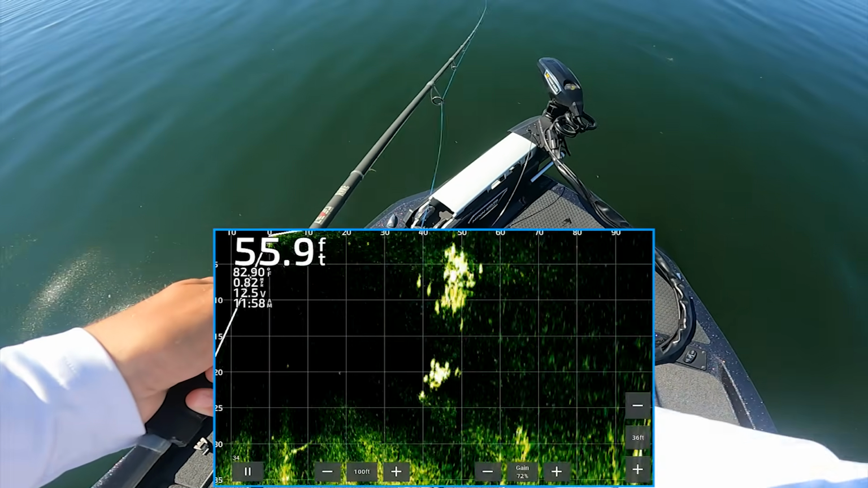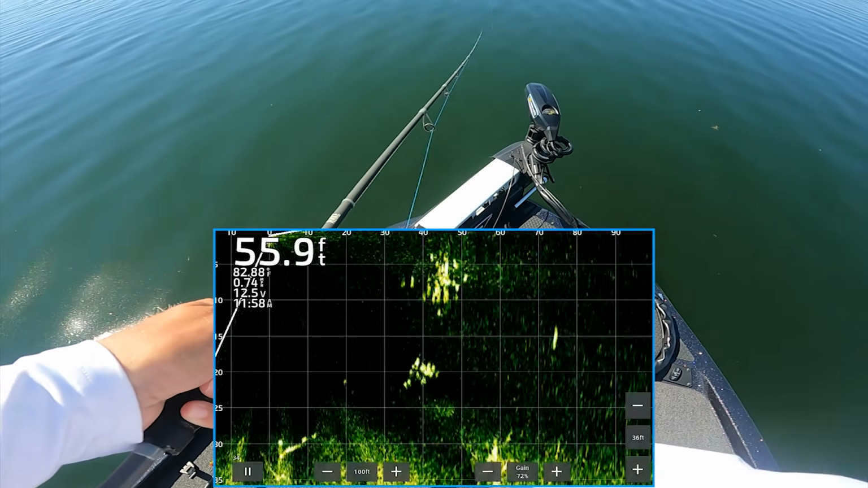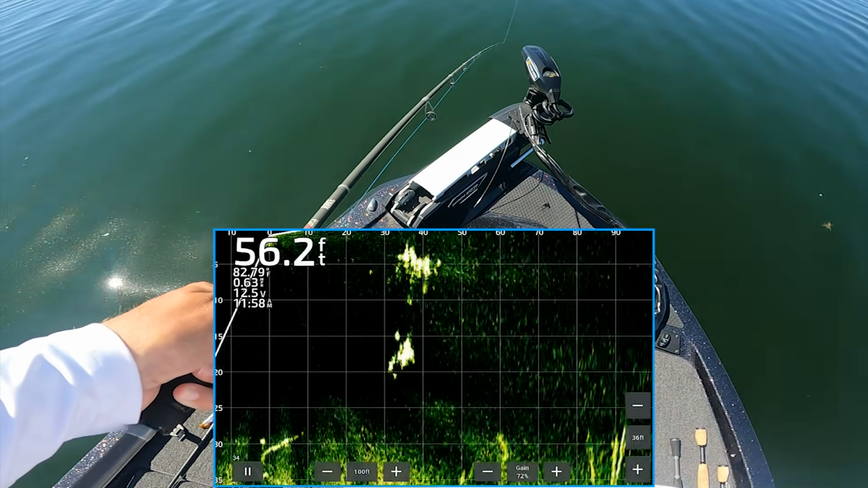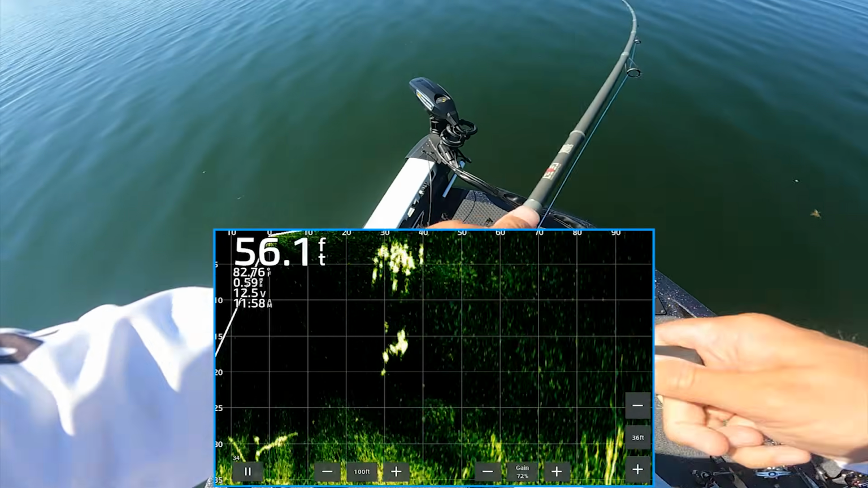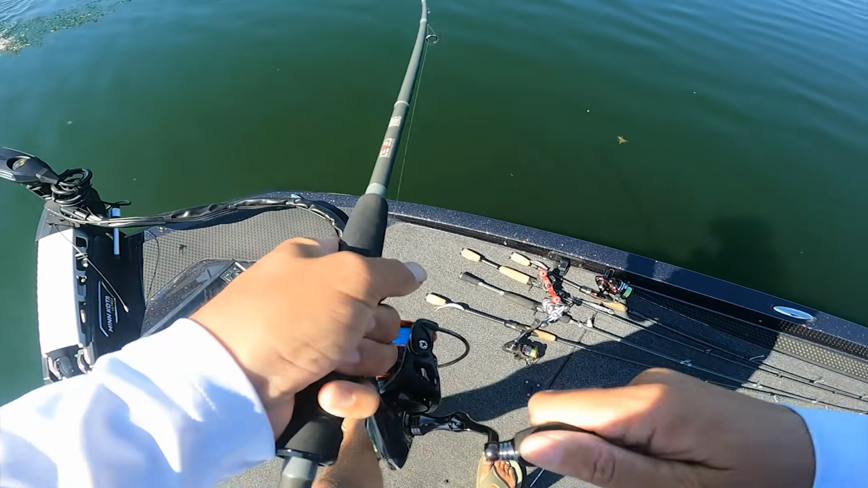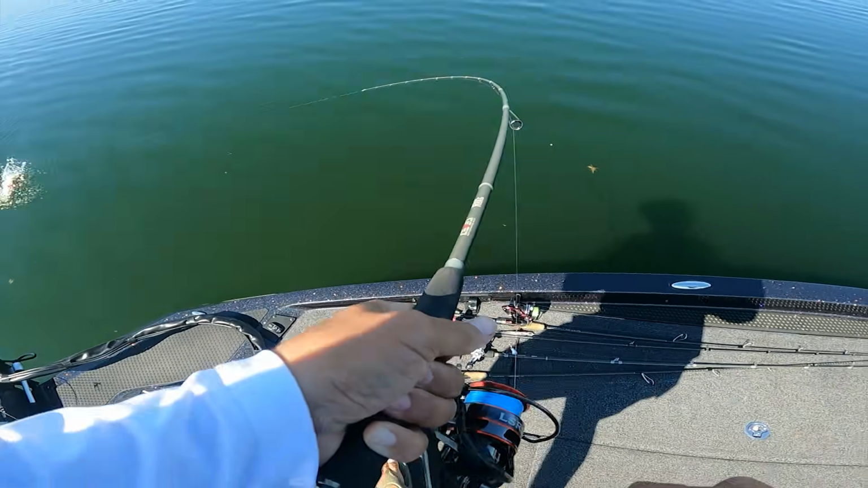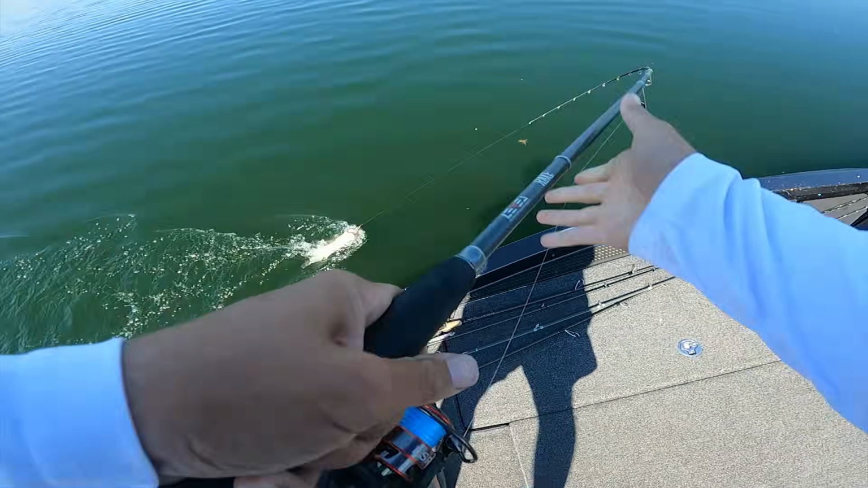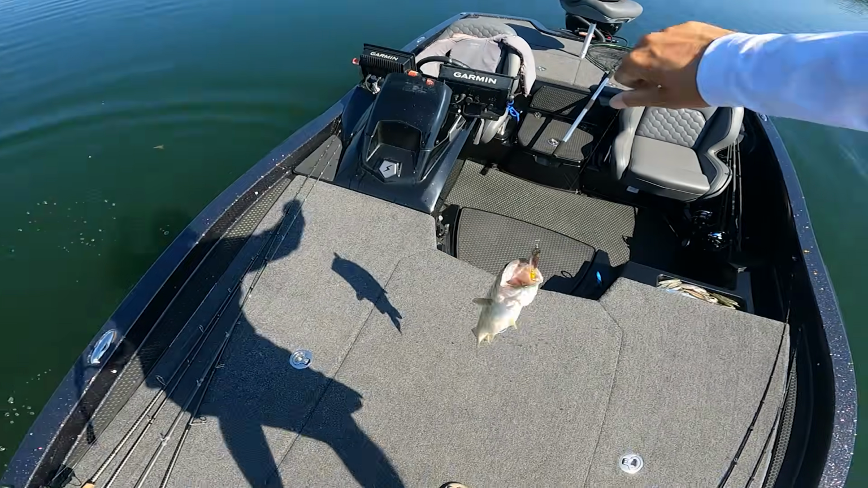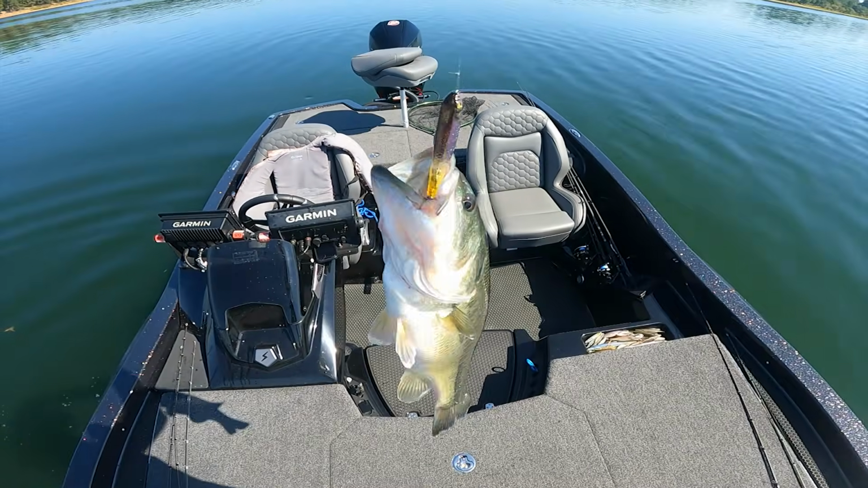Let's see. They're not breaking. They might not eat, or they might. They're over here. Got one right there. Got him right there. That's a good one. That's a good one. There we go, boys and girls. How about that? First cast.